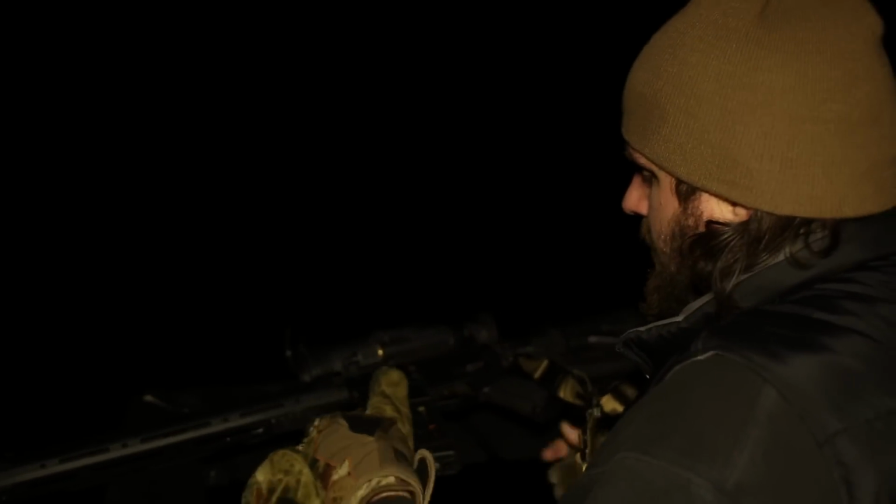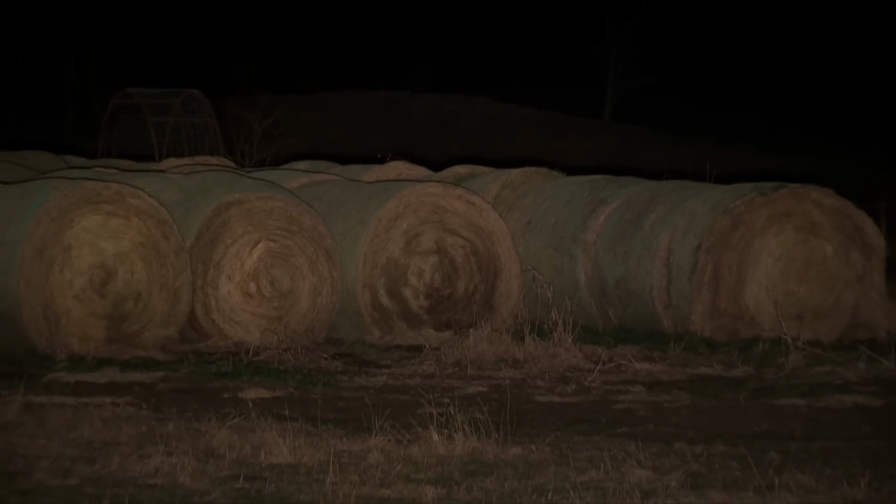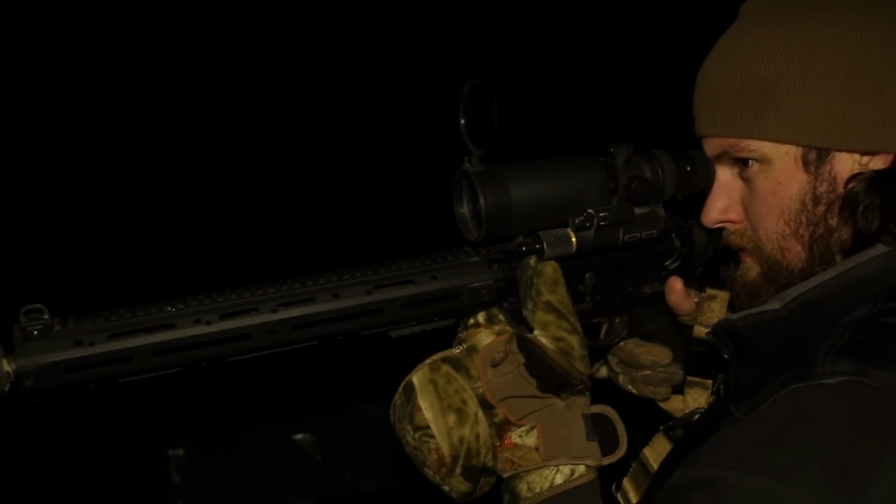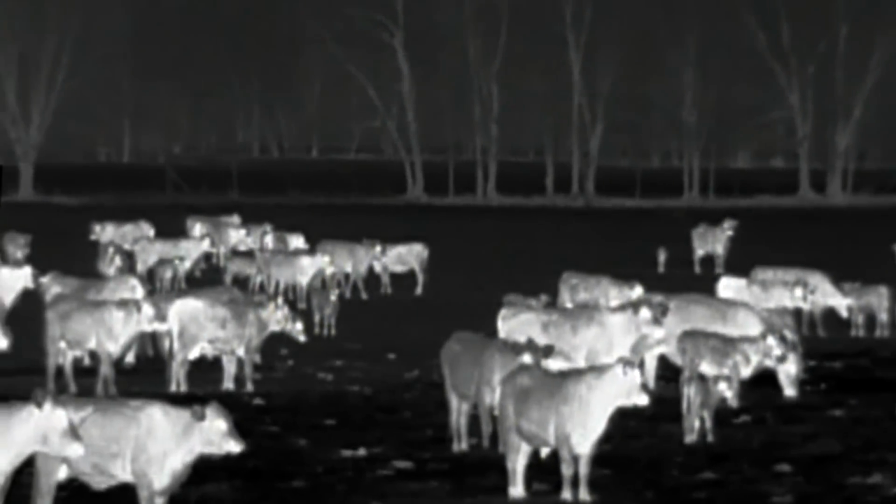The animals were moving, so we decided to take Tyler to a calving pasture that always has coyotes close by this time of year. It's a big pasture that will support large numbers of cattle, and once we got there and set up, let me tell you, we found the cows, lots of them. But we also found the coyotes.